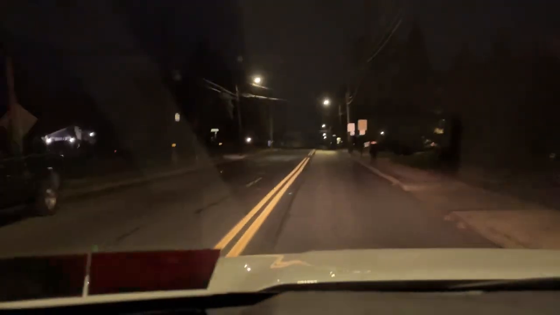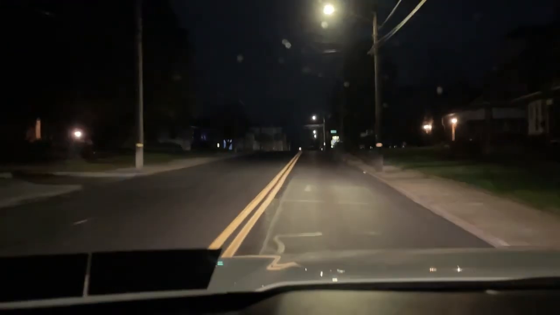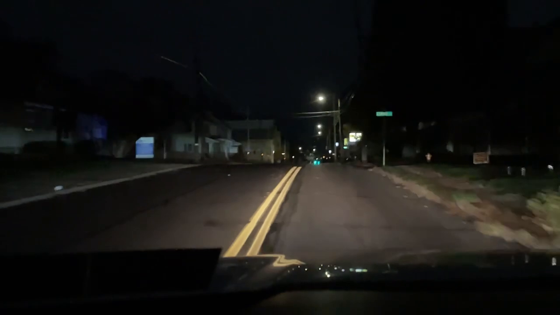Is this another cop coming? It's got to be. His lights are bright. Jesus Christ. Turn your beams off. You moron. It was a door dasher. A moron. That parking lot right here. To your right.